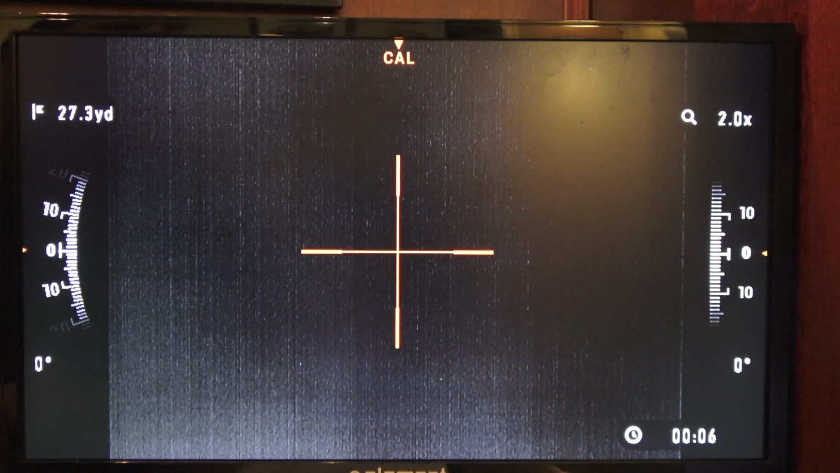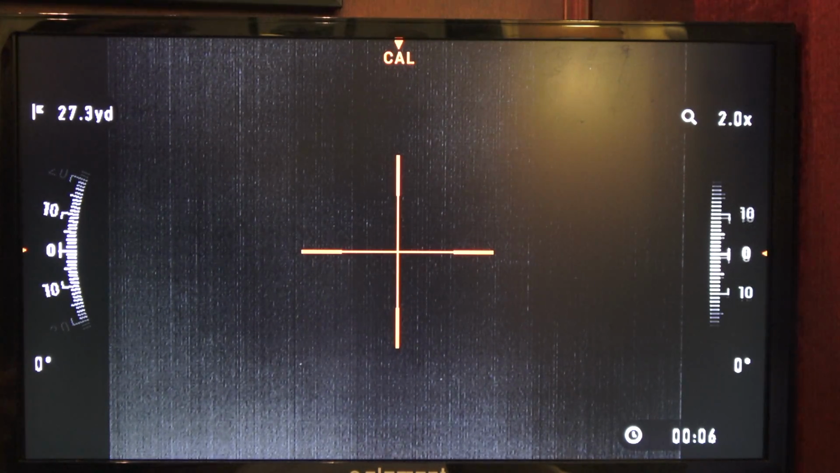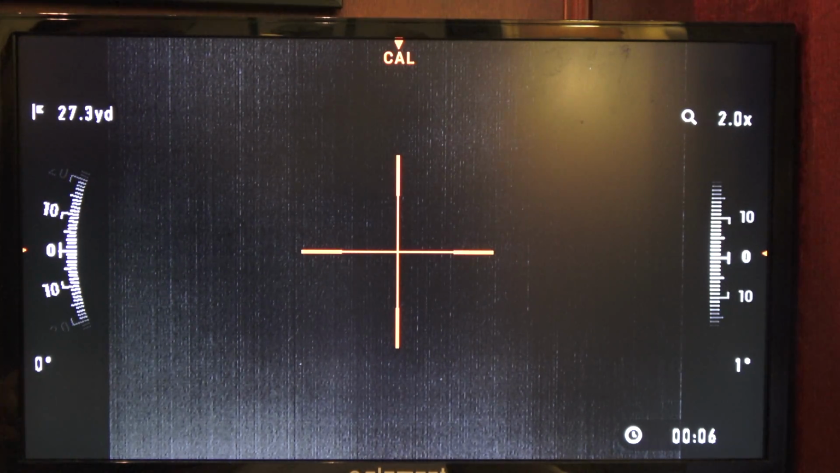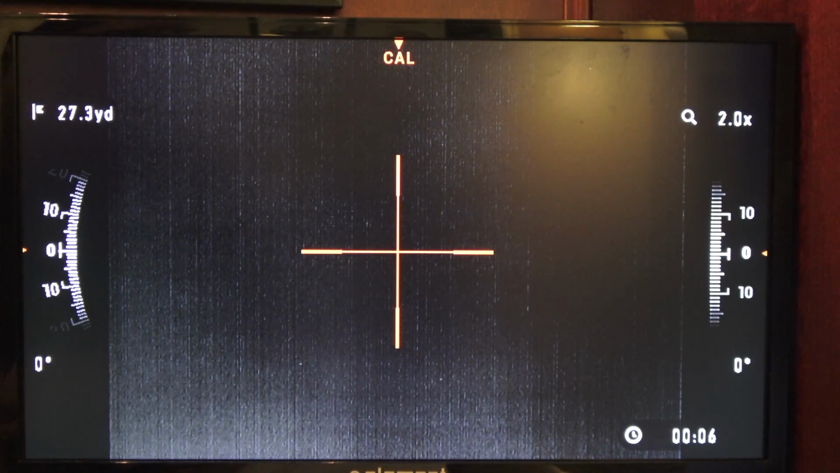So if all your deer in the same area are about the same height, but you can't switch from deer to hog without switching the height because they're different heights, so the range won't be correct. ATN has just solved that issue by coming out with their new laser rangefinder, which is going to connect to all their smart products via Bluetooth. But when we get that in our hands, we'll do a video on that.